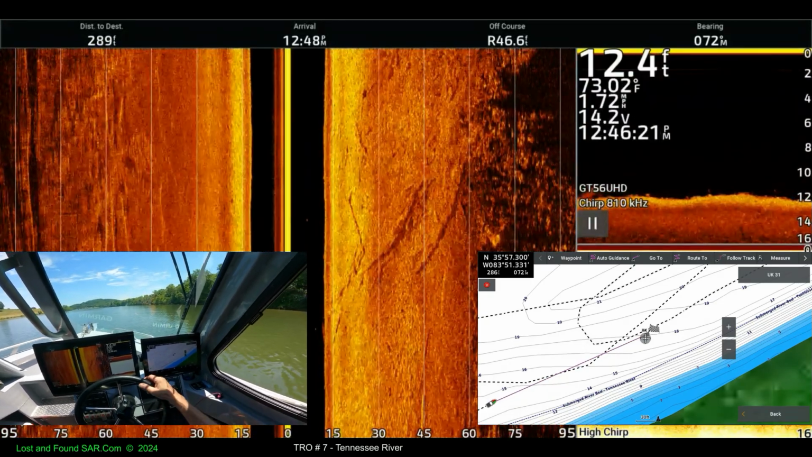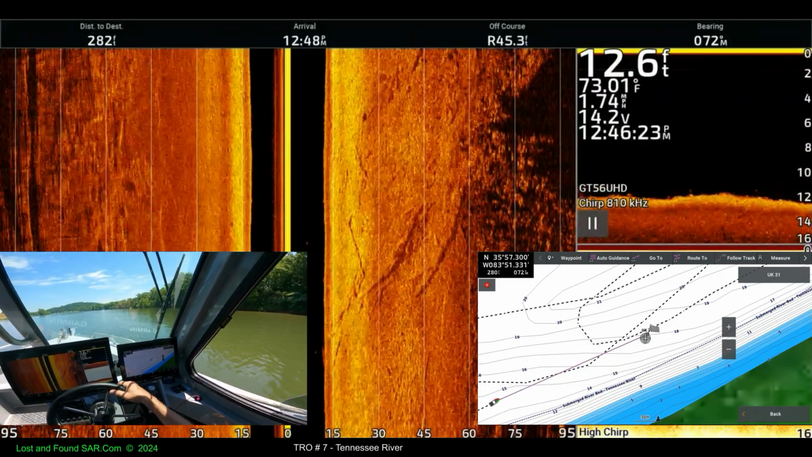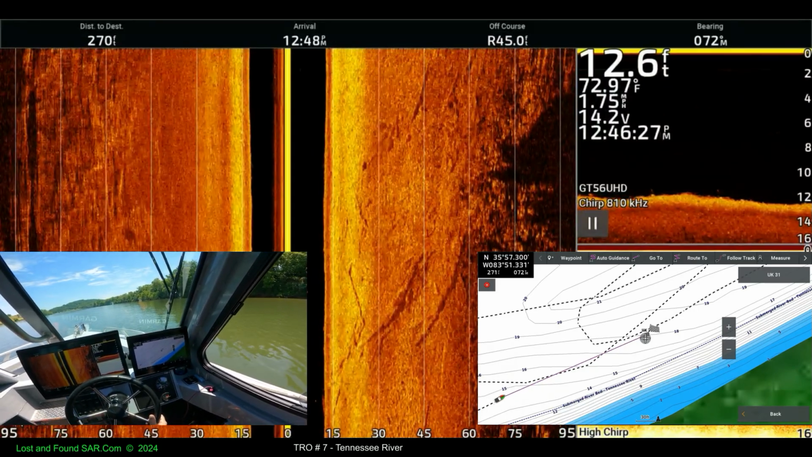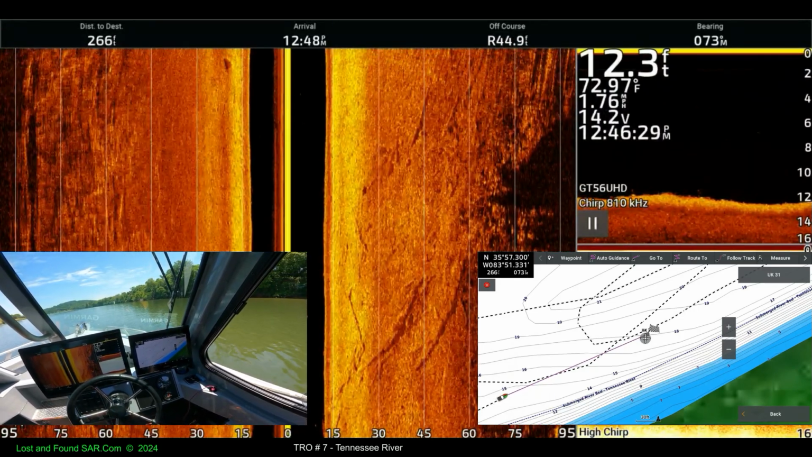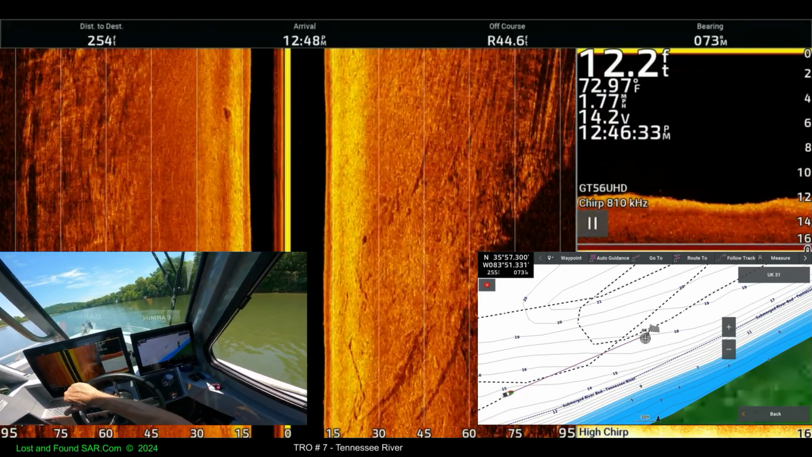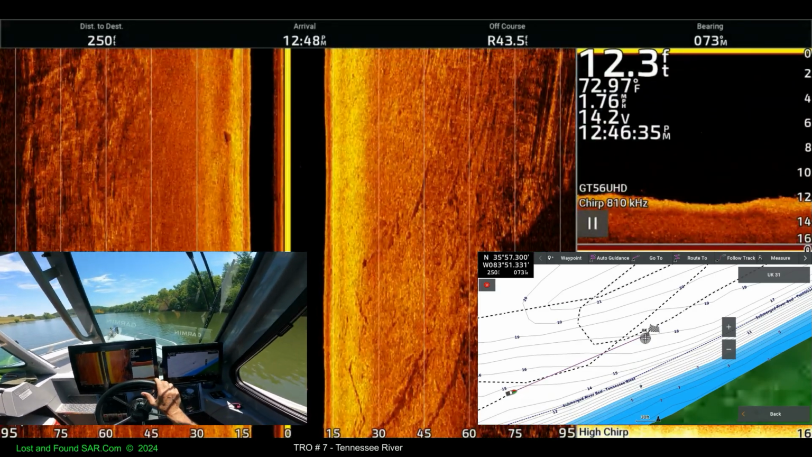If we cut in on it, that's what I would have been doing when we found it, was riding that shoreline. So let's see if we can't do that this time. We will keep it on our left.